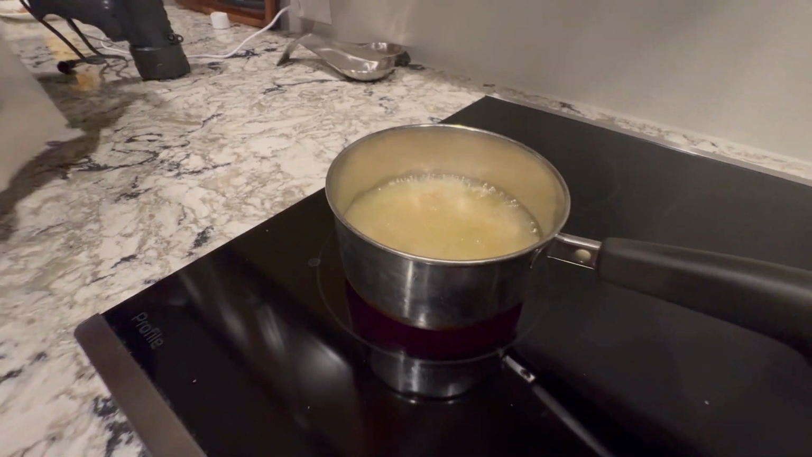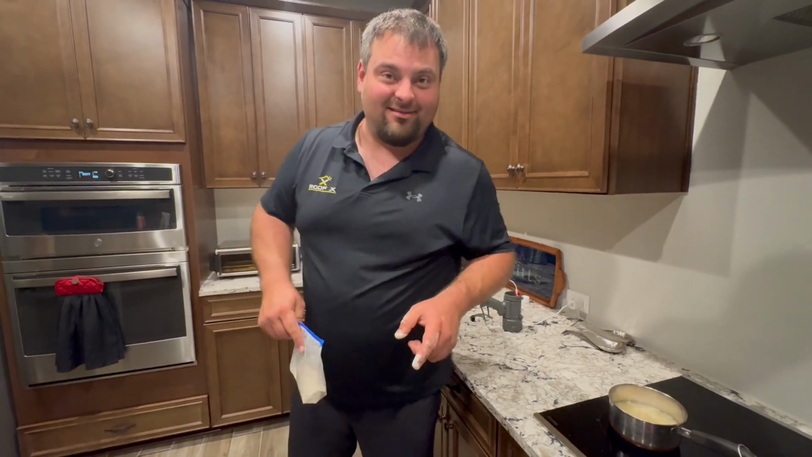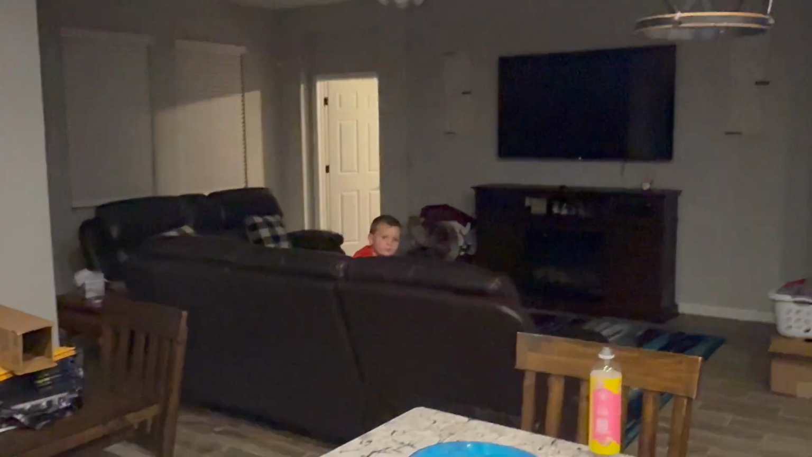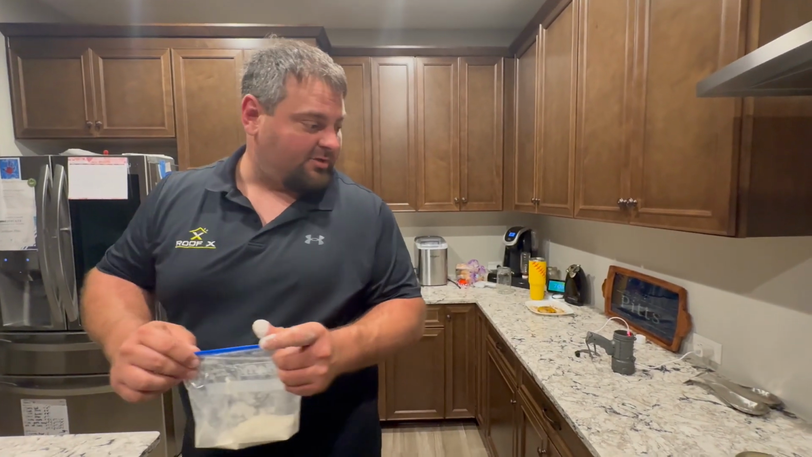Oh yeah. I tell you what, I can't wait till that is turkey breasts. It's so close. 2 weeks away. In 2 weekends, Alexander, the little monkey over there, is going to be turkey hunting. He's got him a little 410 with a red dot. We'll see if he can't cause some trouble.